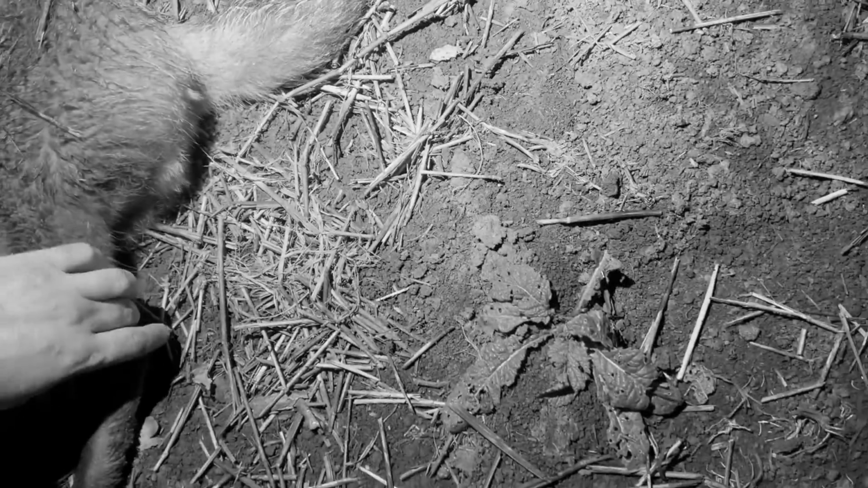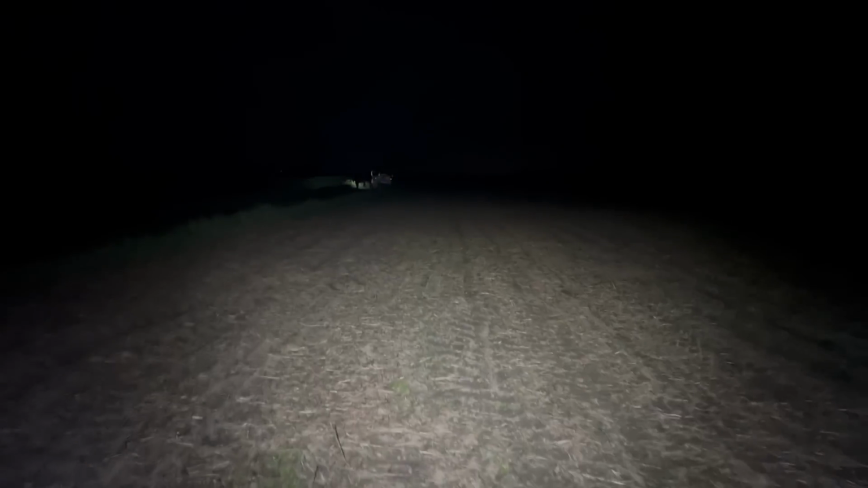Let's see, that's the second dog. Let's see what flavour the boys have picked up here. The fox was cautious. I think it possibly moved as I took the shot. I definitely did, but still a fairly long way off of sticks, that.